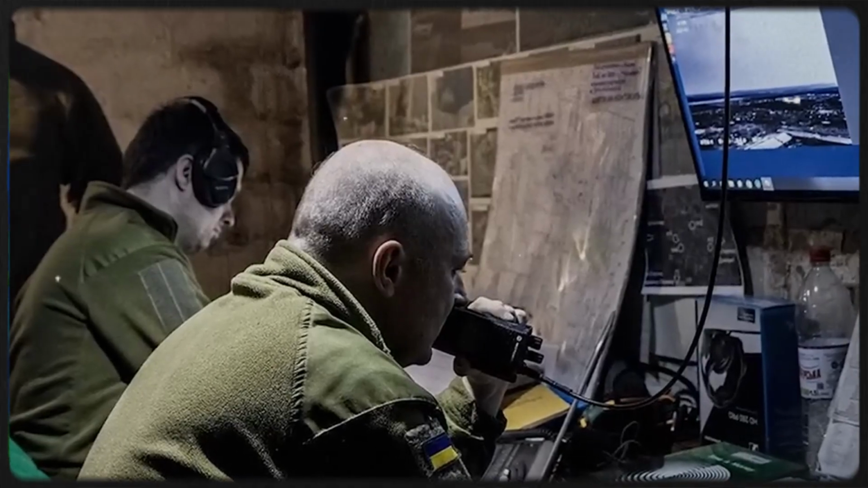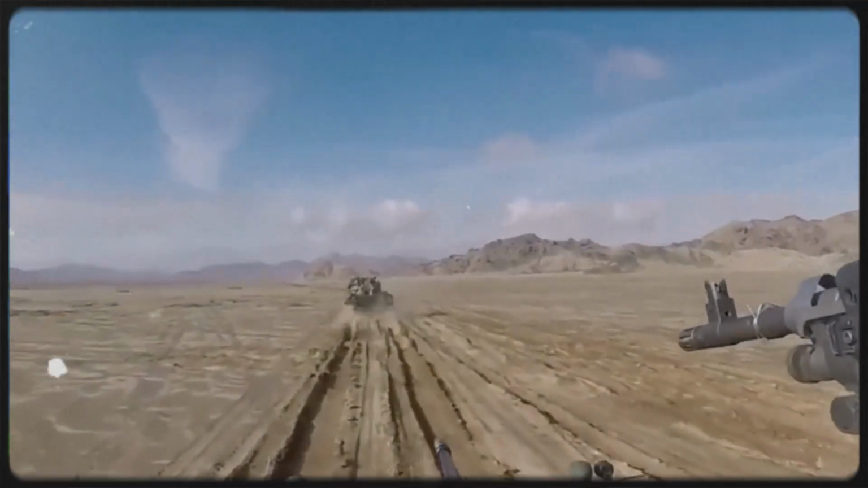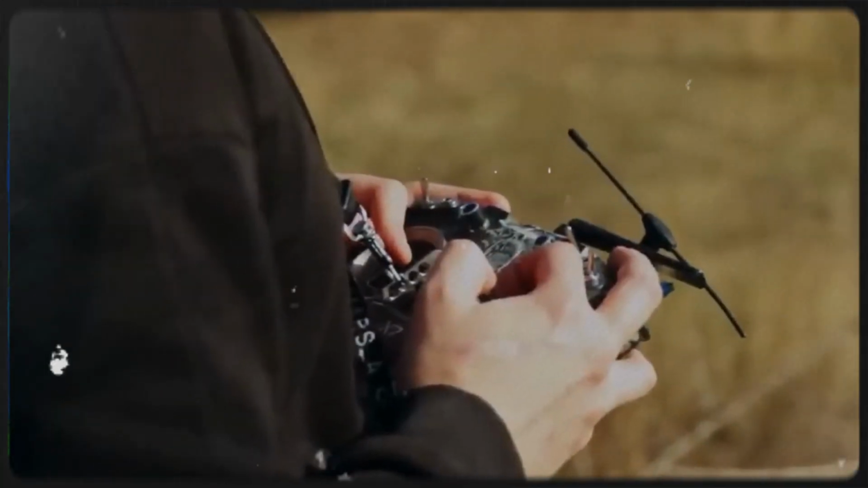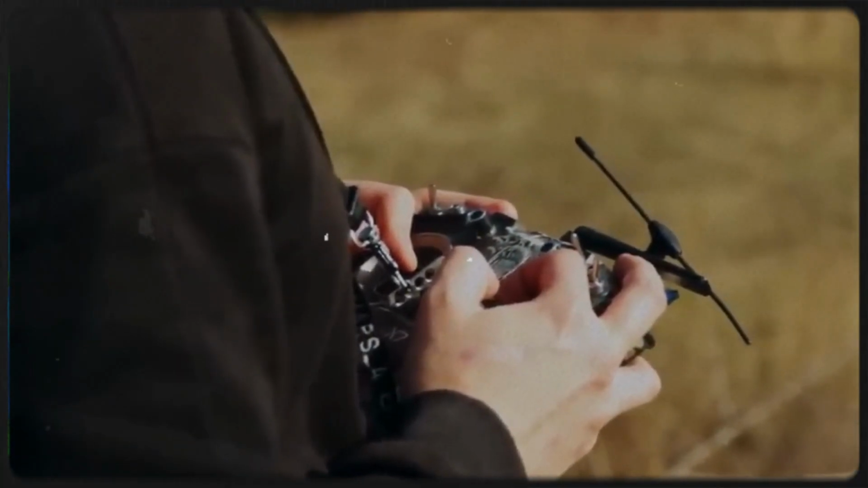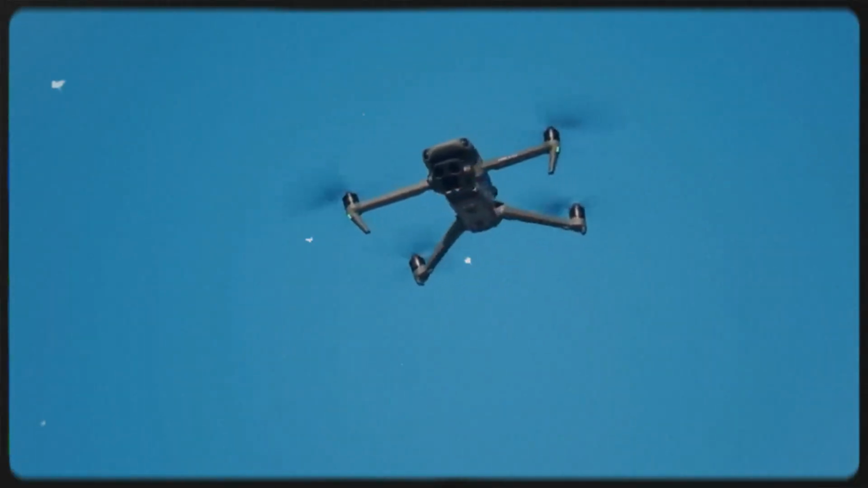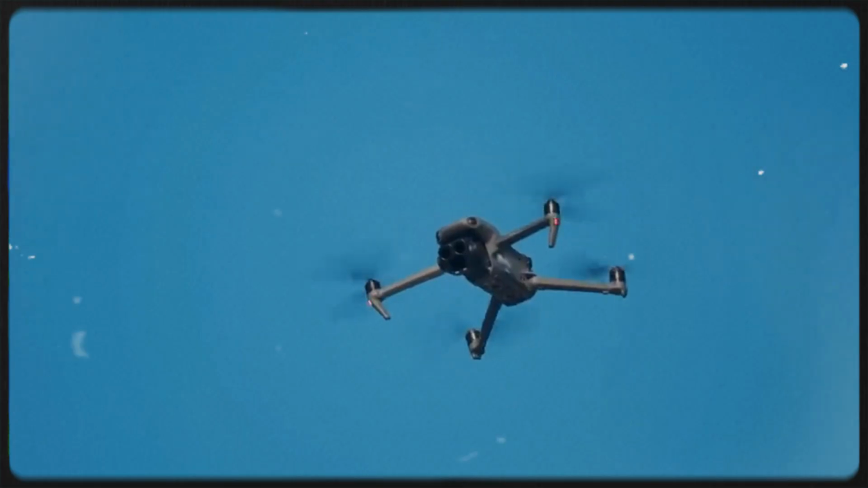After the hit, the watching UAV does not leave the area. It checks the result, searches for survivors, and looks for another vehicle or team trying to escape. This creates a cycle in which one sighting can produce one strike, and one strike can reveal the next target. In this type of fight, the first mistake can begin a chain reaction.